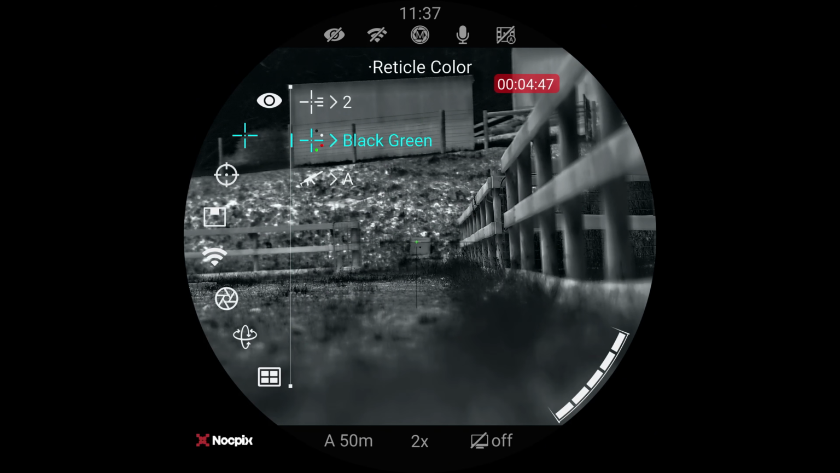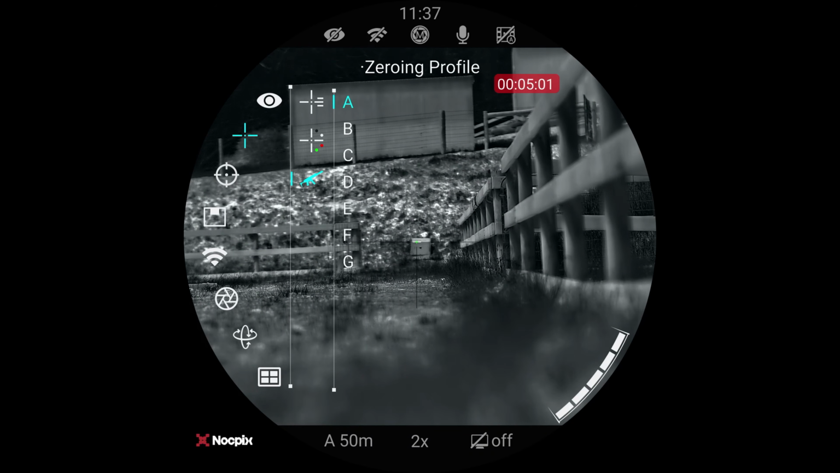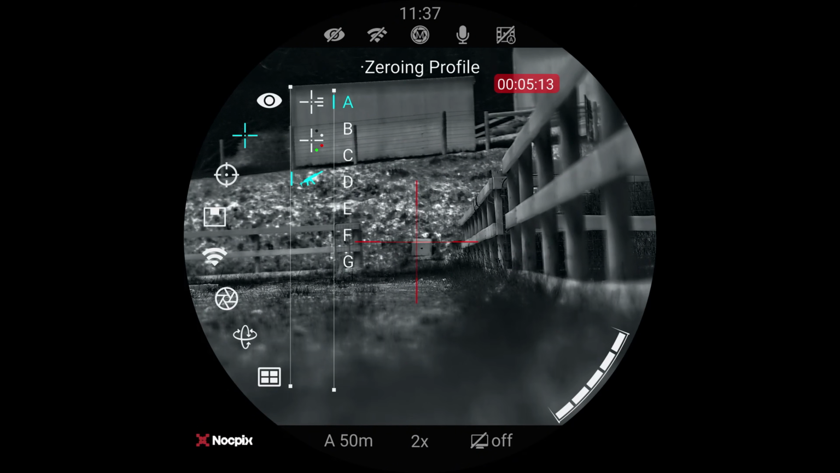Nice to have all those different options. And this is where we have our different zeroing profiles. You can see here we've got 7 different guns that we can have it on. We've just got it on gun A for today. I will have this rifle on multiple guns, but it is what it is. Now, to get out of this, when you want to go backwards in a menu, you hold the turret button down. It should be going backwards.